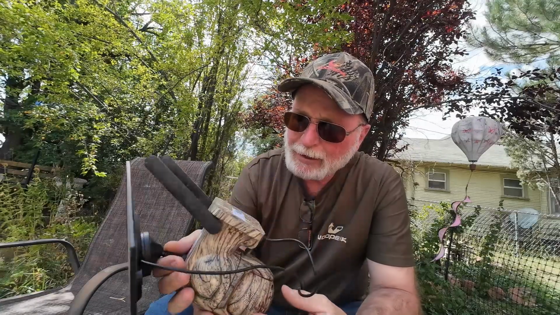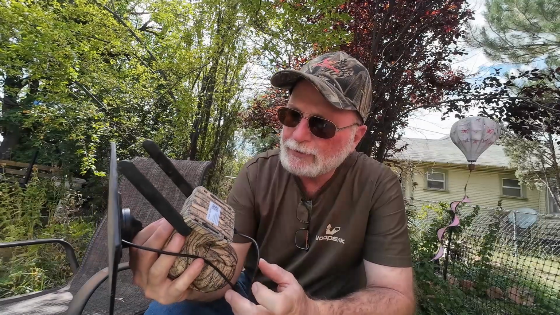All right, I'm back at the house. Got the camera. I'll give you a little closer look at that damage to the solar panel. Boy, these solar panels are nice. I don't see any real damage to the camera itself, except for that it's dirty.